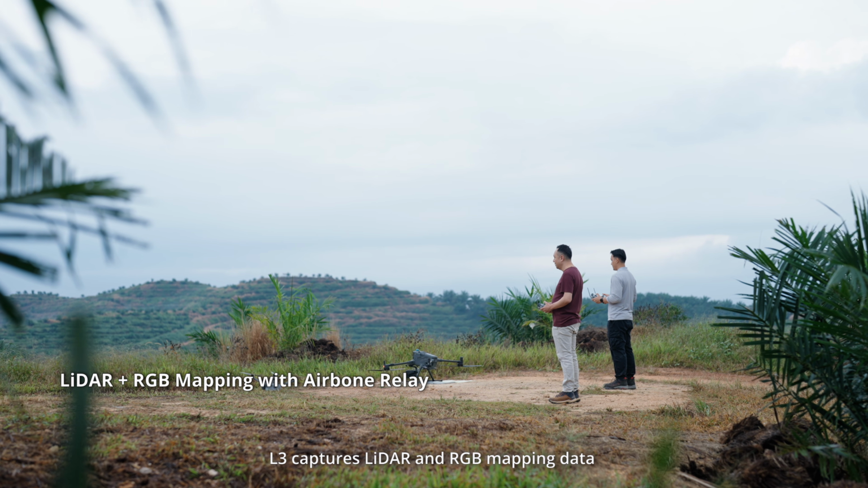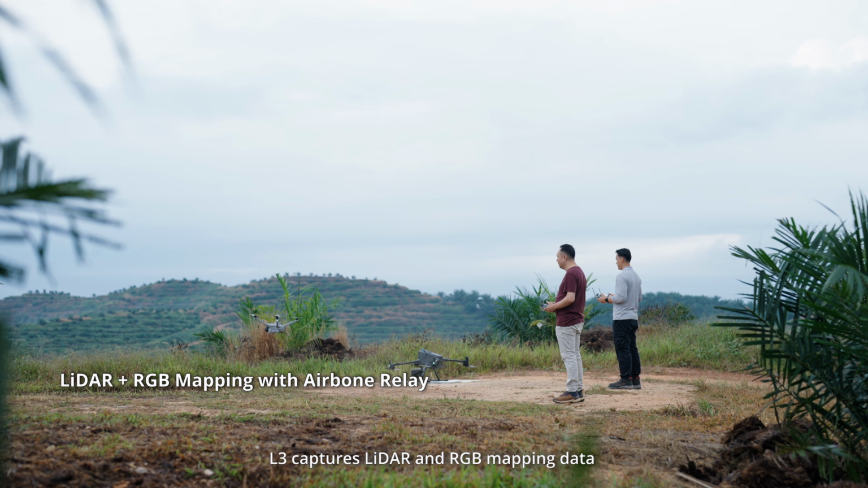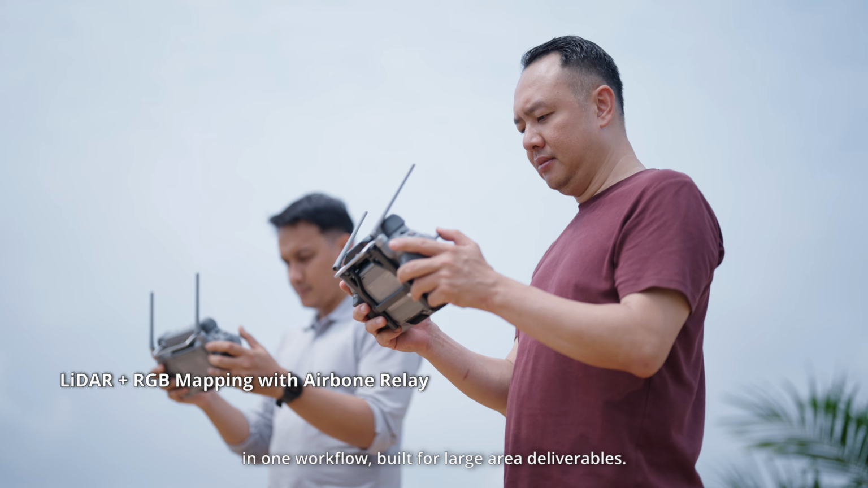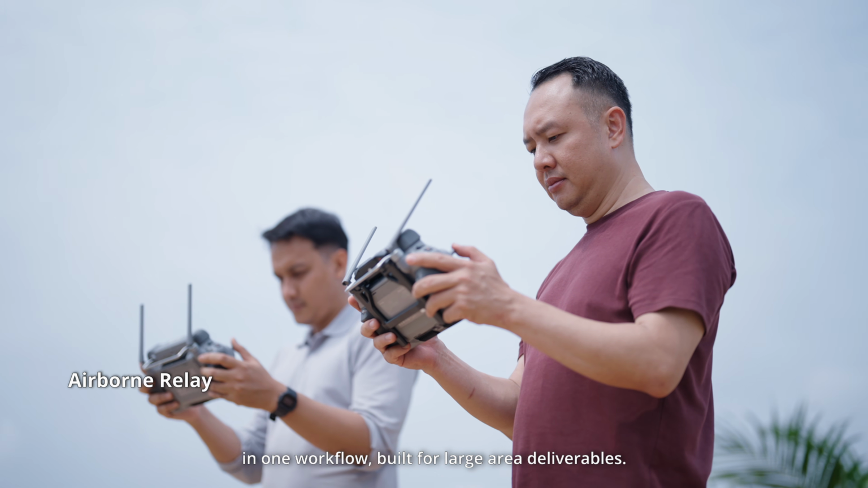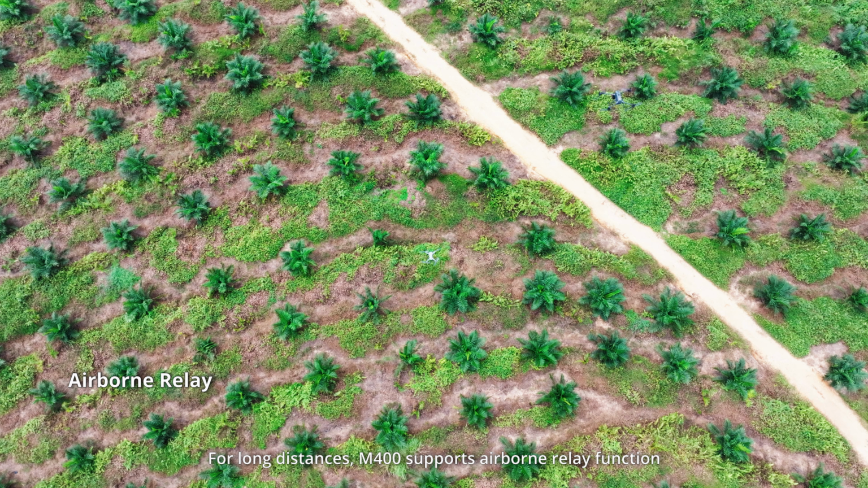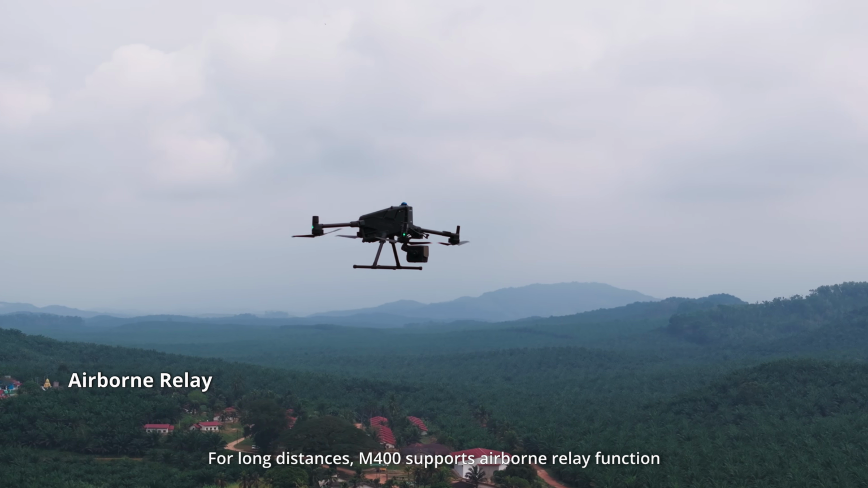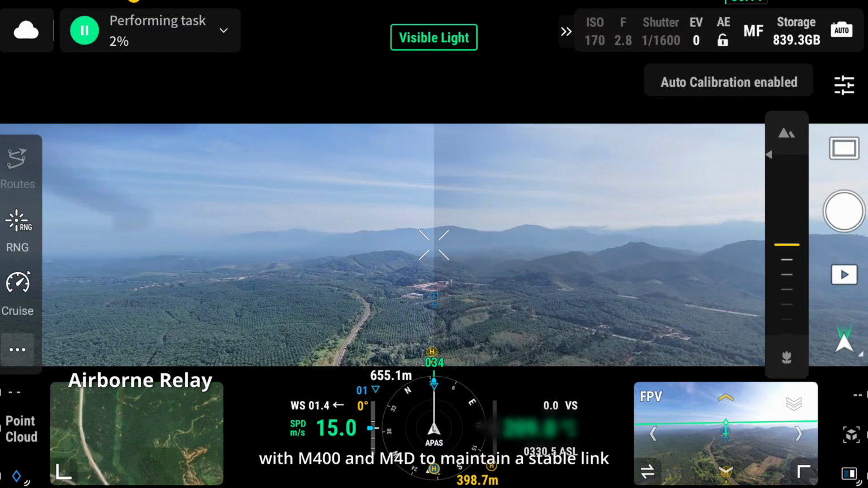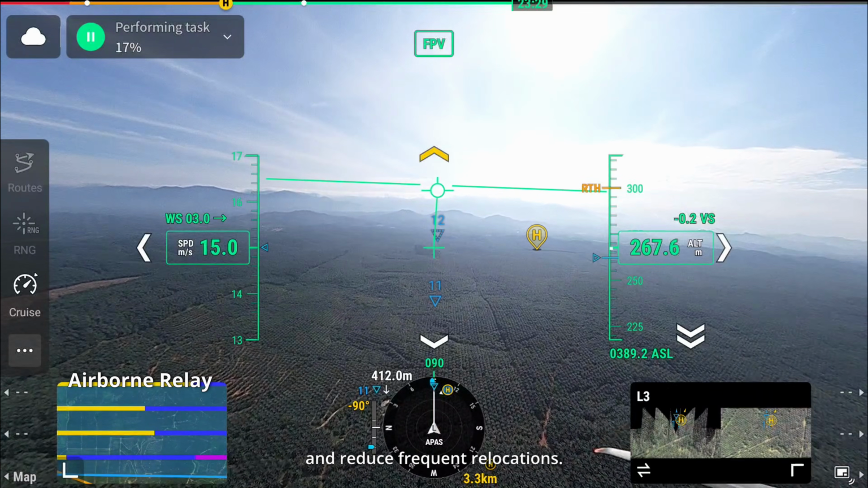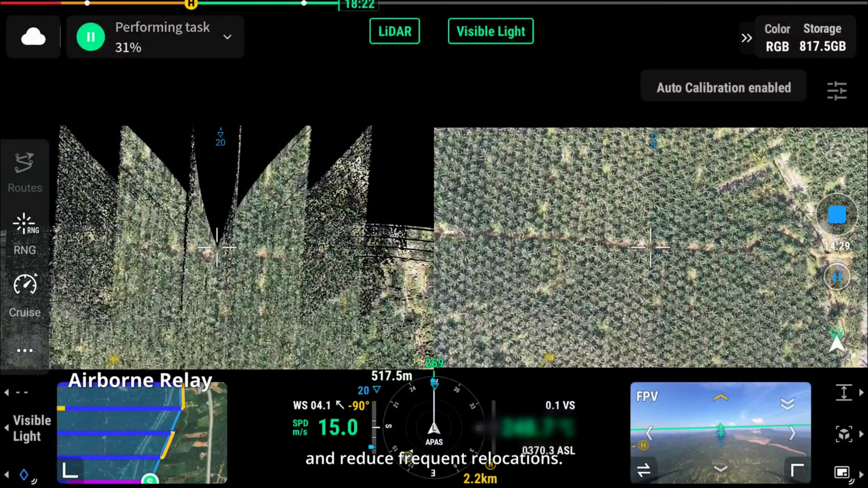L3 captures LiDAR and RGB mapping data in one workflow, built for large area deliverables. For long distances, M400 supports the airborne relay function with M400 and M4D to maintain a stable link and reduce frequent relocations.